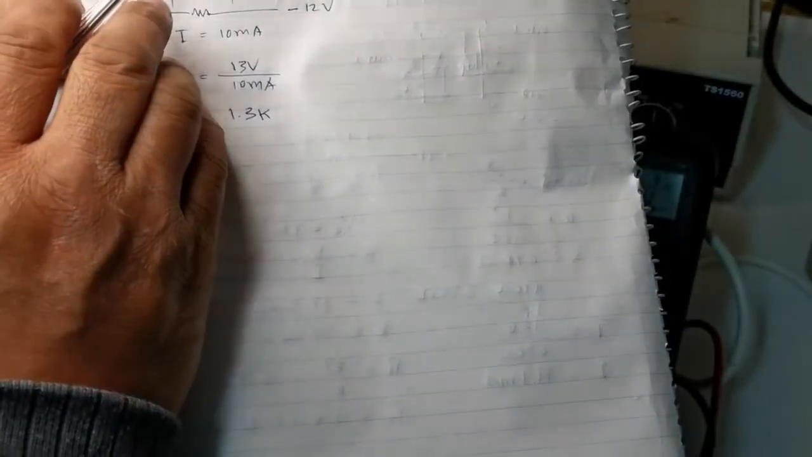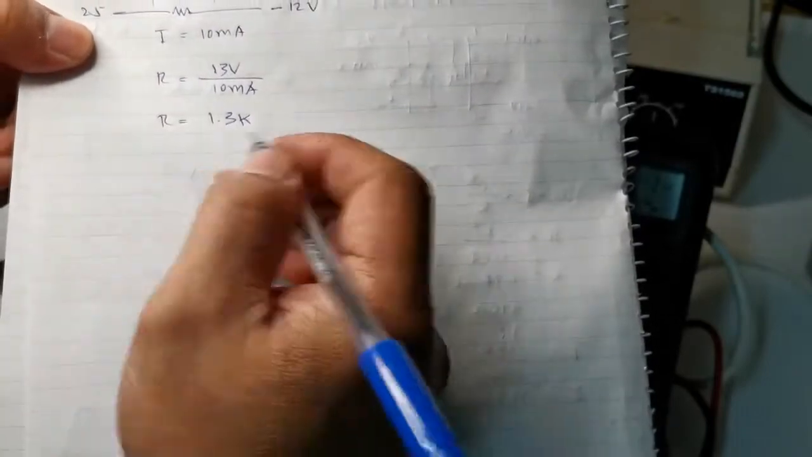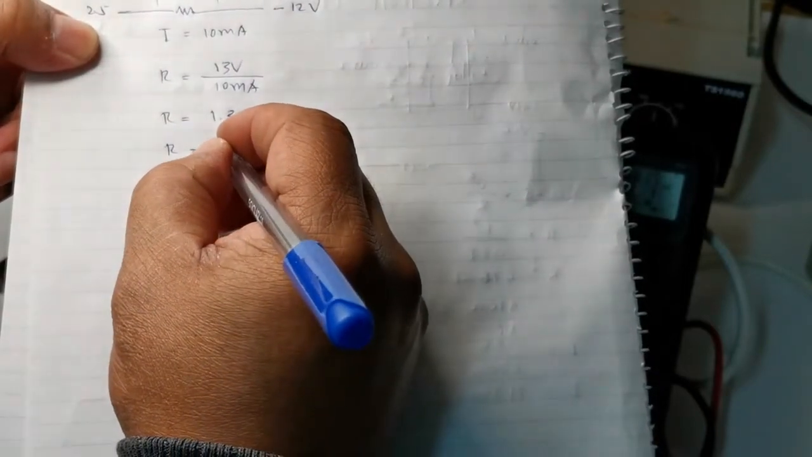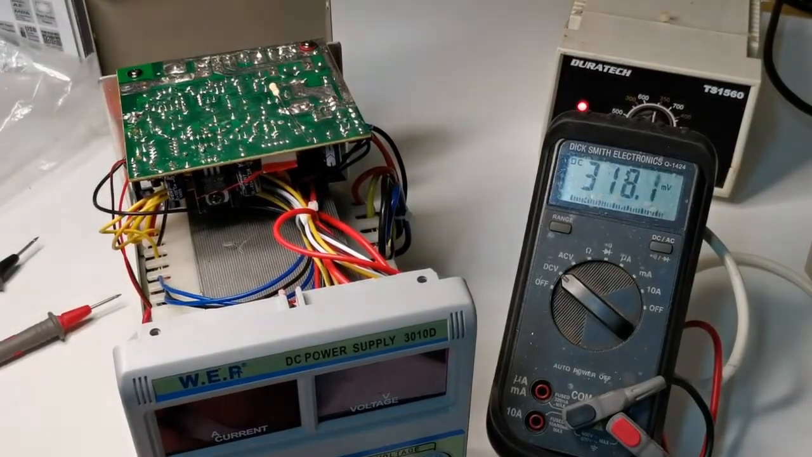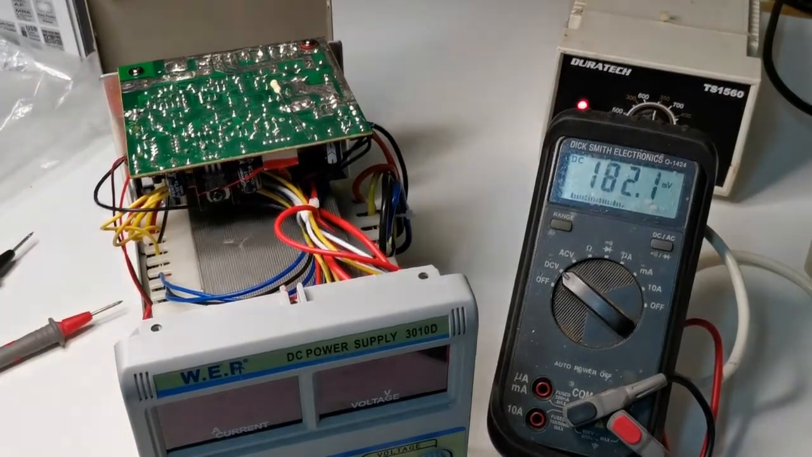So I believe that the resistor value is close to 1K, because we placed 820 ohms, and the new calculated value is 1.3K. So the value is likely to be 1K. For now, I don't have a 1K with me. I'll come back and I'll see if I can find one.